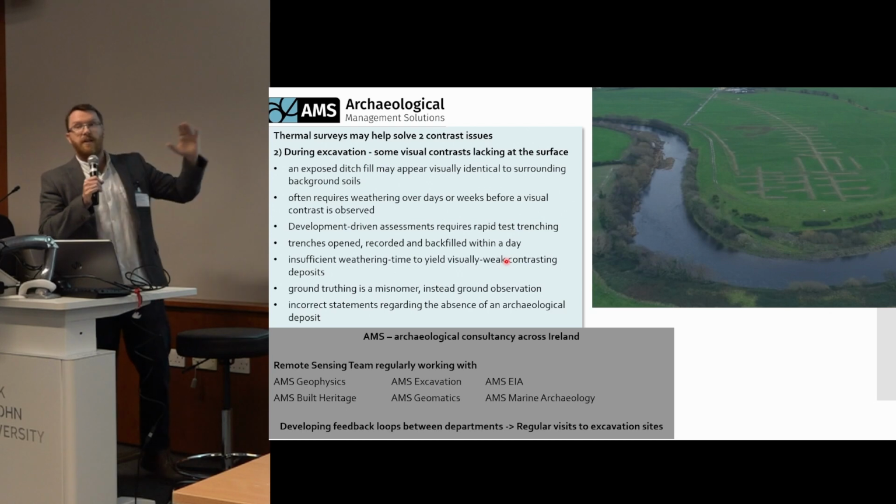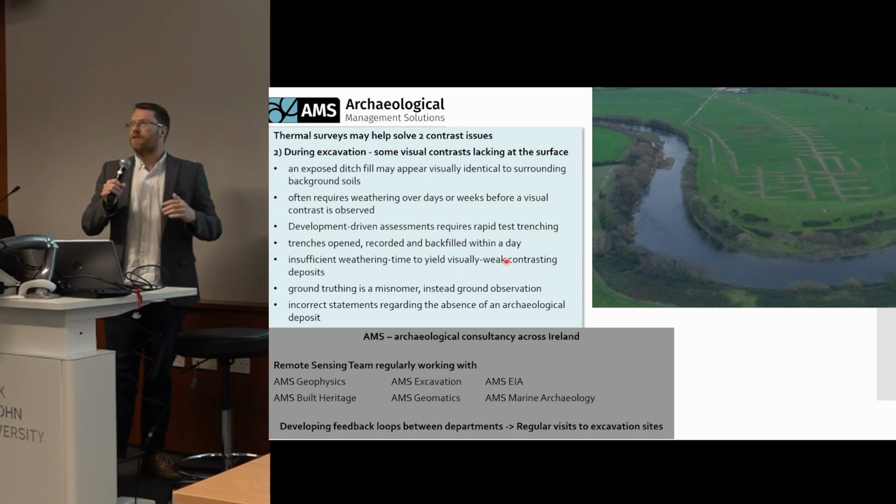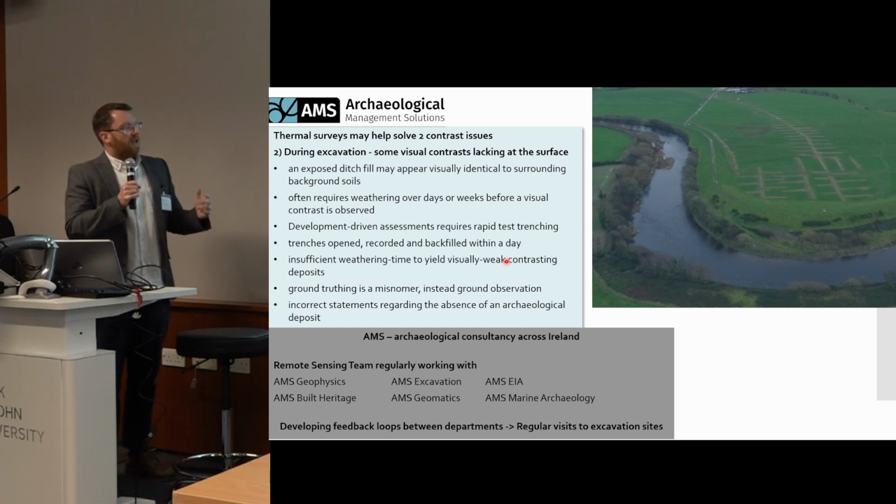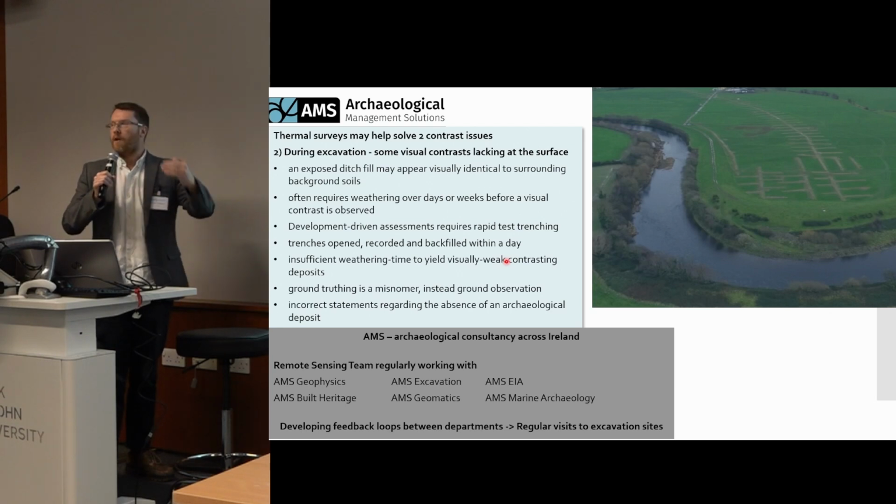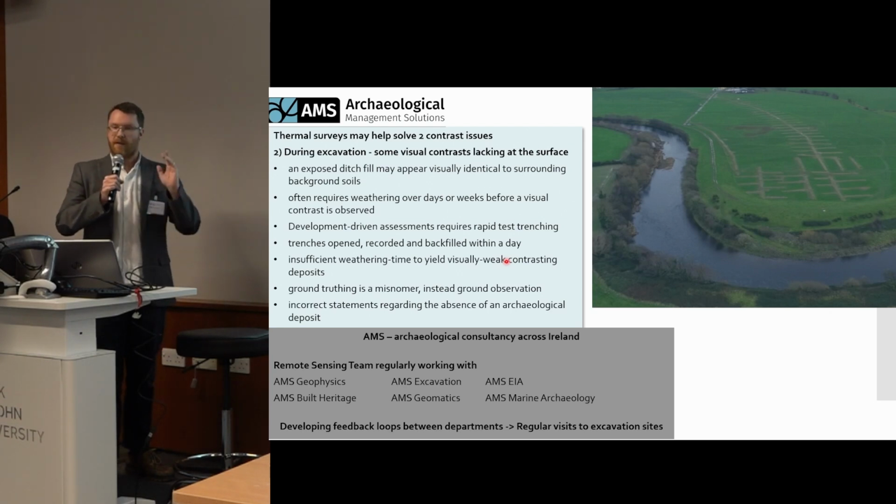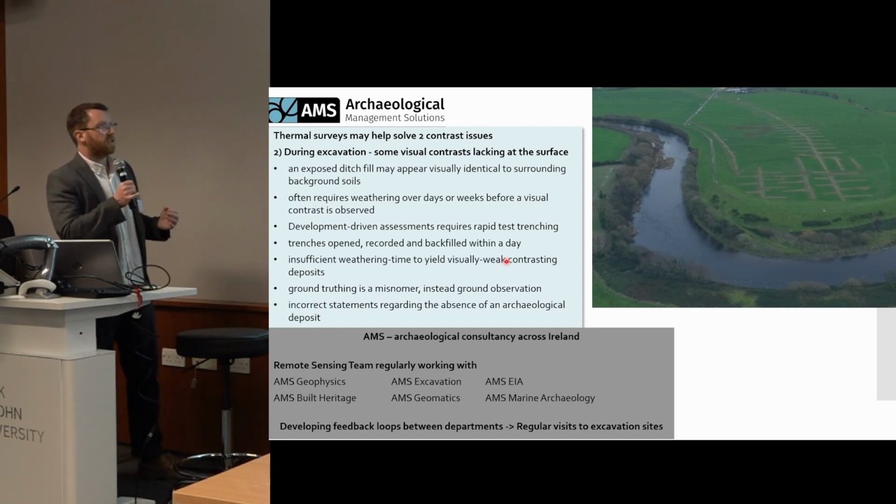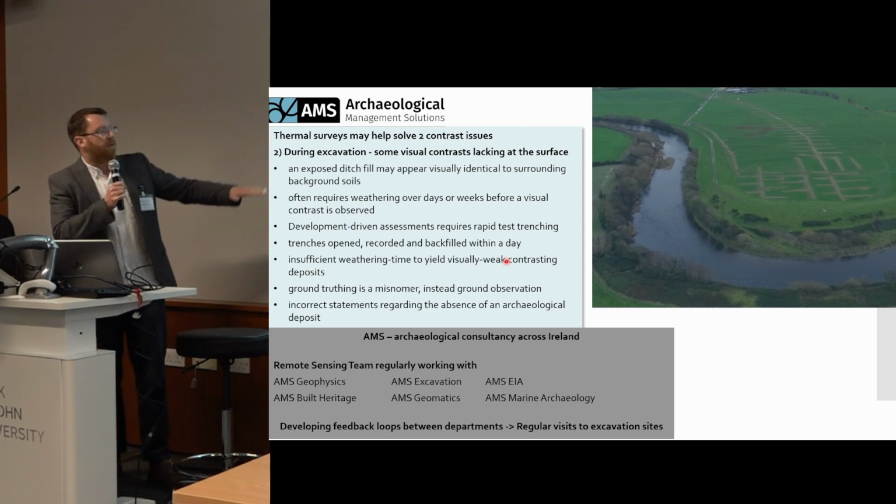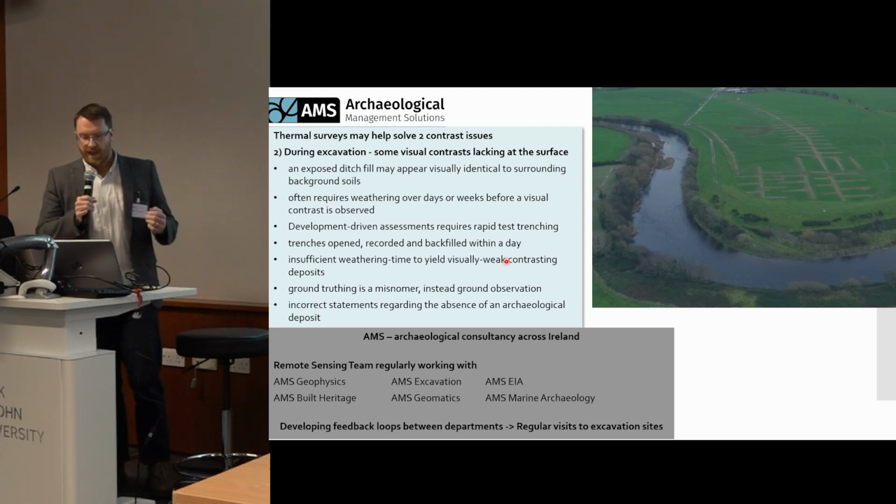So as part of AMS, we're the geophysics and remote sensing wing. We're a small part of a larger company. It basically affords us the opportunity of, again, what James Lyle was saying the other day, serendipity, which is something Liamóg and I were talking about the past few days. The fact that we're able to go out to sites that we surveyed with geophysics while they're being excavated, actually look at our anomalies and see whether it turned up or it didn't. Where are the successes, where are the failures, and adapt our own interpretations and our own knowledge base. That means we've got a feedback loop, and we're working with all these other departments as well. And it means we get to regularly visit excavation sites and see what exactly is there.